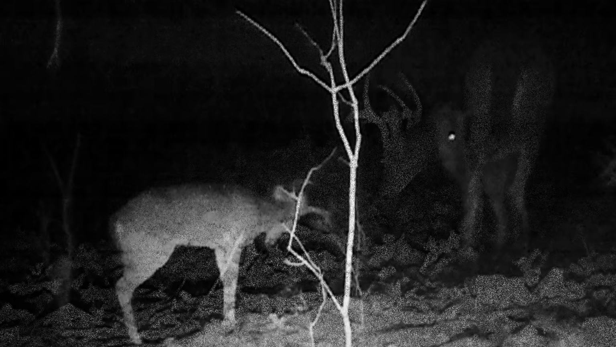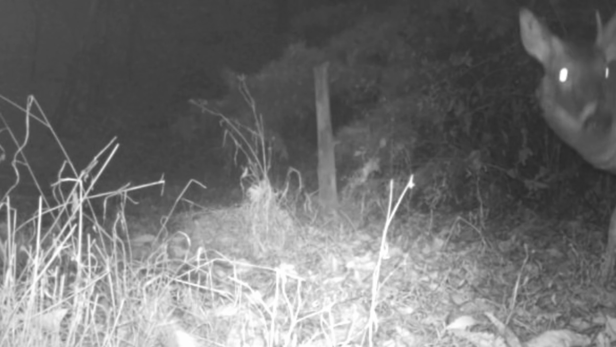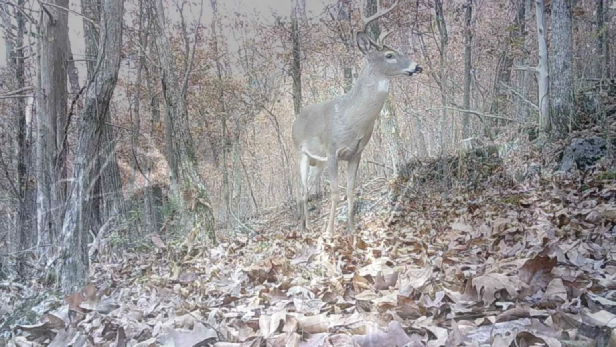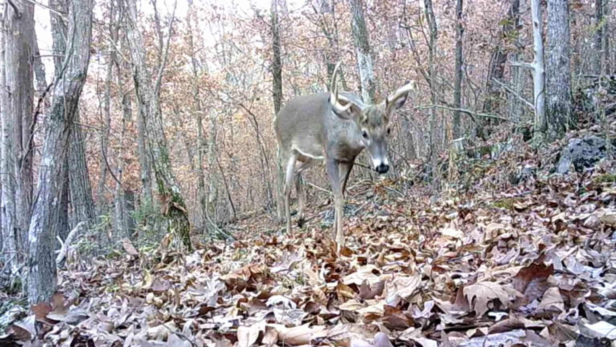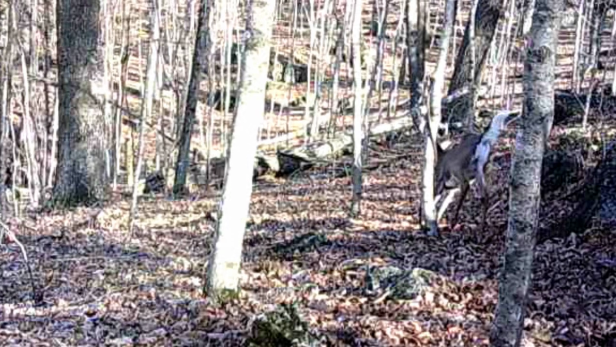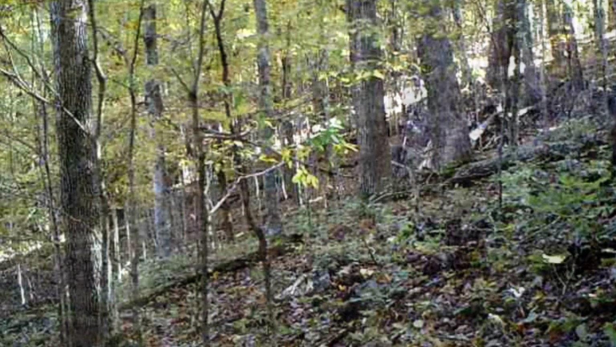The old big bucks come in every once in a while. They can't compete with them. Not now. And as time goes on, they try to dominate. And some of them lose the racks doing this fighting, competing for rut. Here's one, half his antlers broke, moseying on through. I'd say he's been fighting. And every once in a while, one of them gets bad injured. I don't like to see that, but that's just part of nature.